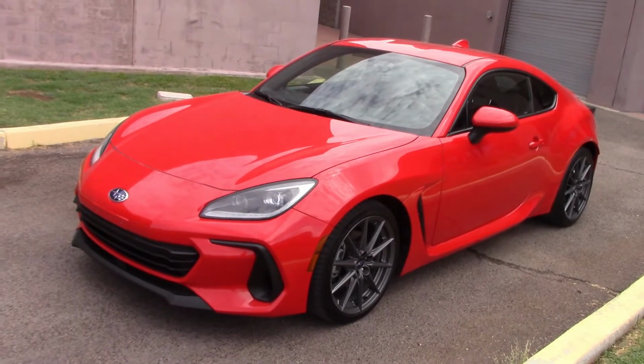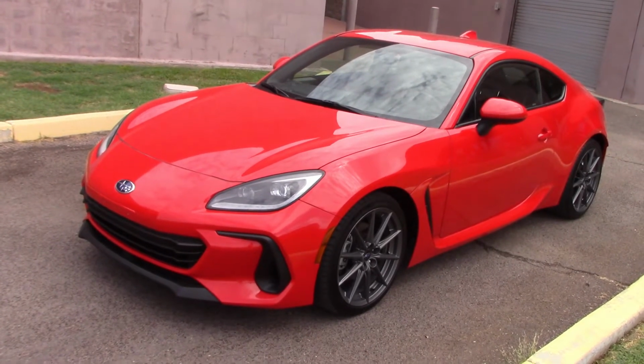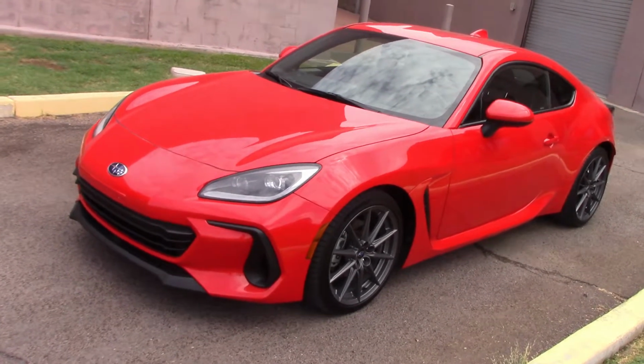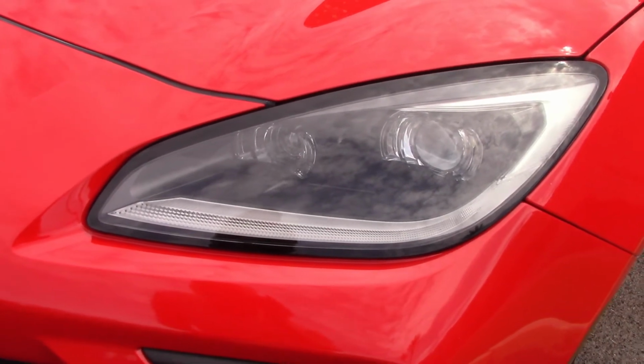Well, it looks like Subaru sent us their BRZ sports car. What a nice looking rig, especially with this red paint. We're going to do a complete road test on this eventually, but right now we're just doing a night drive headlight test. Got two nice medium-sized bulbs in here, so let's take them out and see what they do.